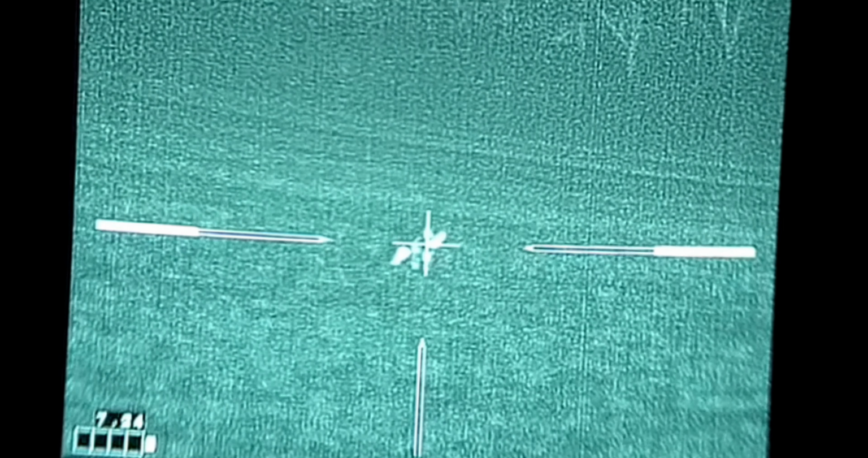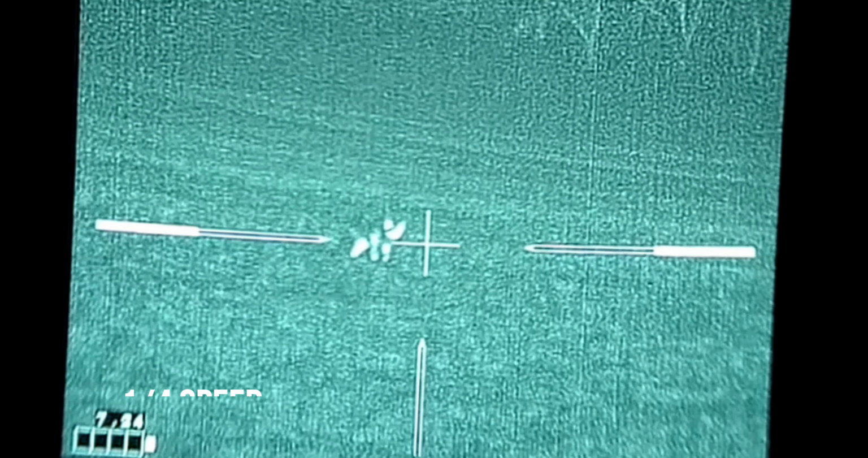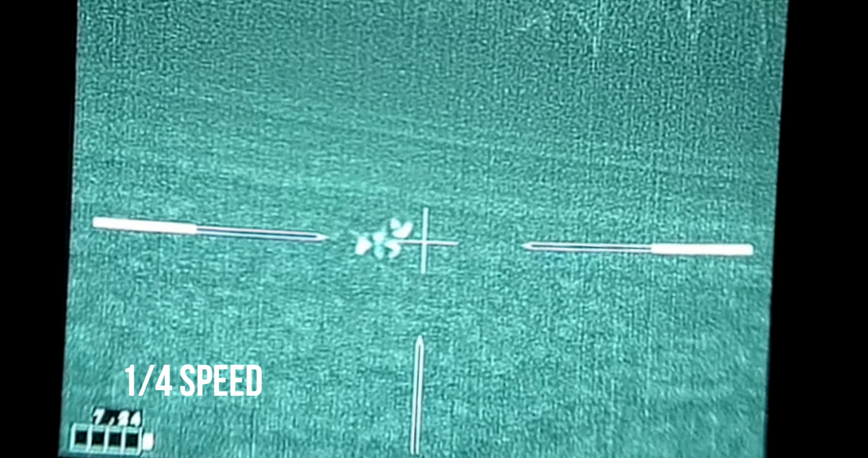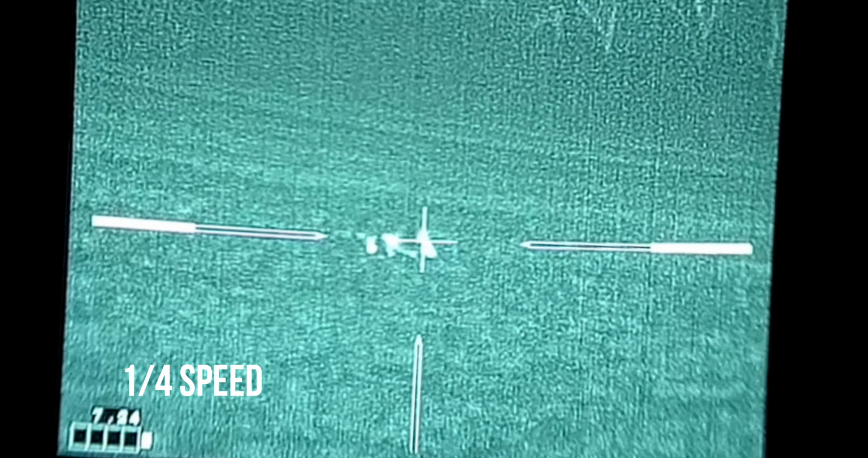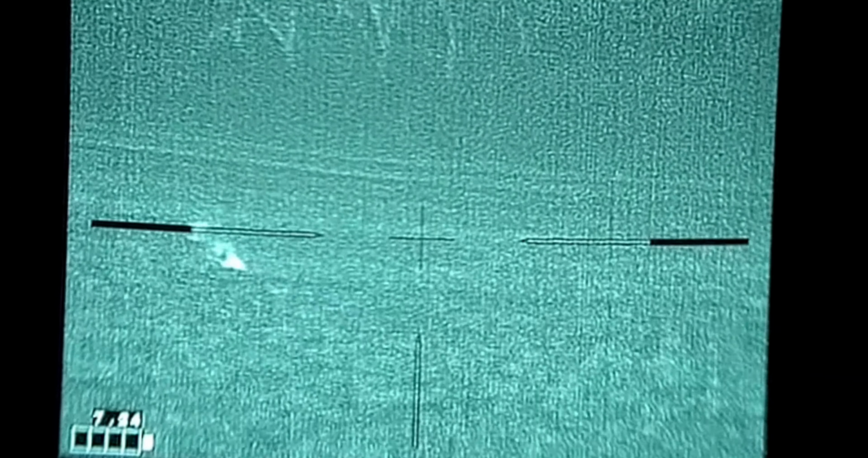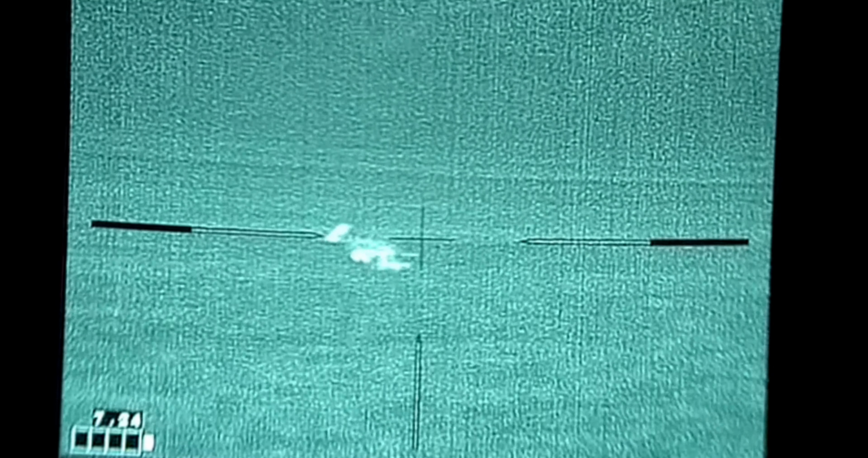He's down. So at this point, this coyote knows that something is up, and you can hear that I tell Marcus to take the first shot. He misses because that thing is starting to run, and he just didn't compensate for that. And I'm actually going to miss because I led too much, thinking he was going to keep going to the right, whereas he boogied left, but I think I would have missed him anyways.